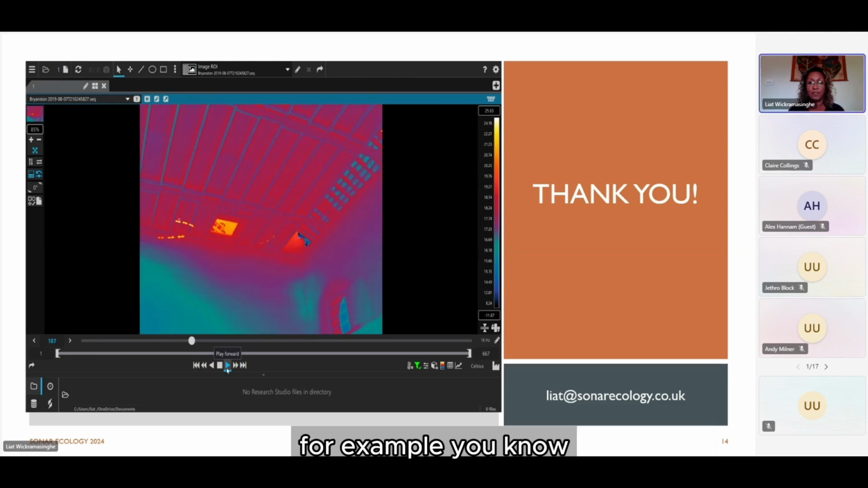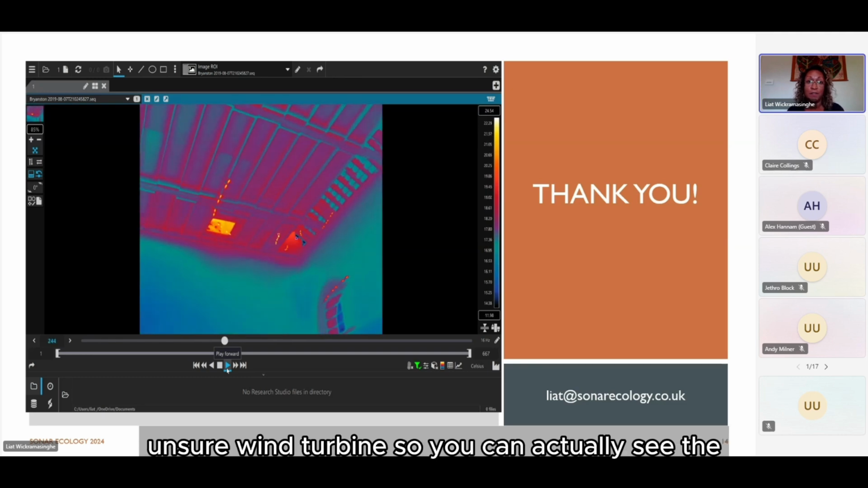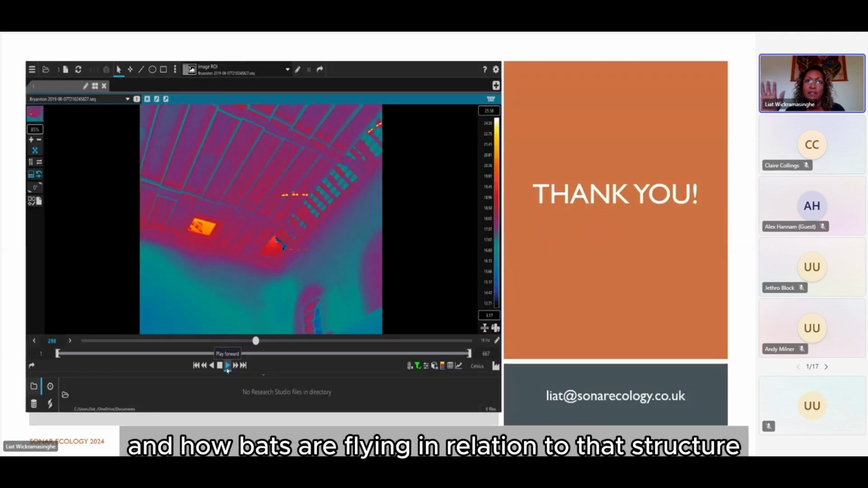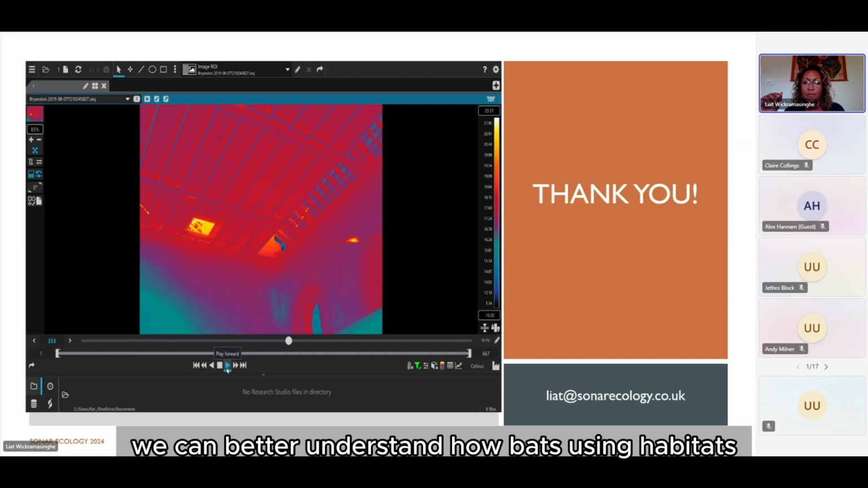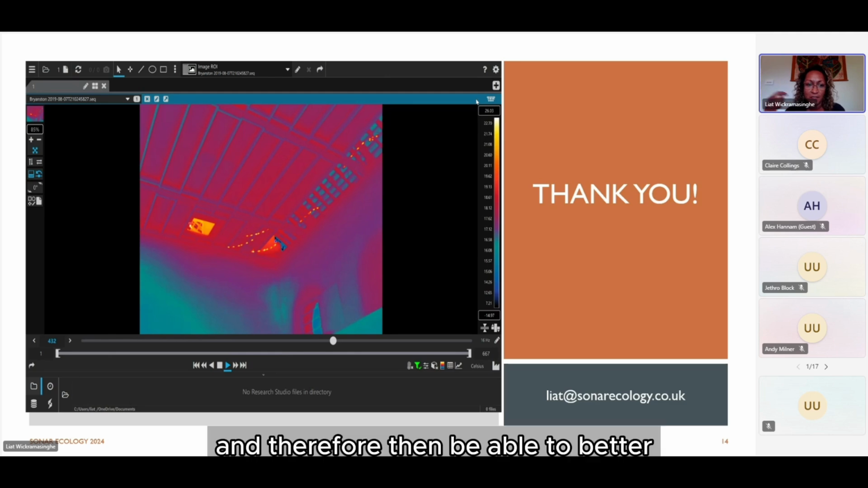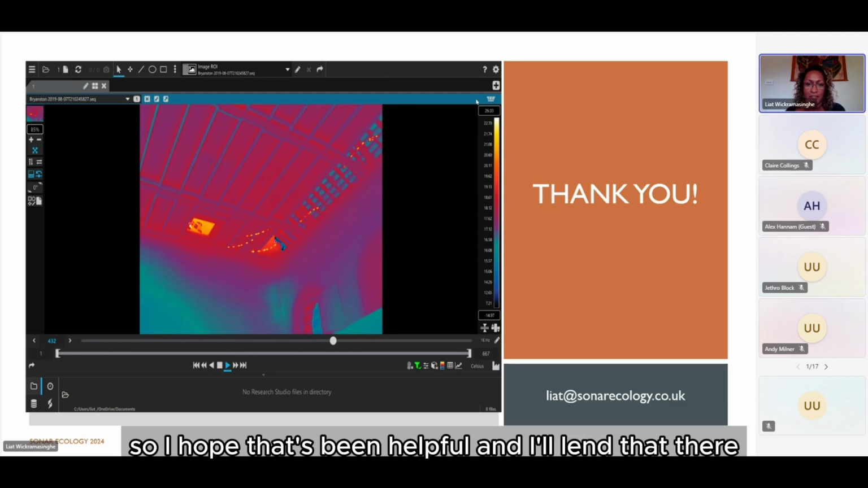For example, post-development monitoring of, I don't know, onshore wind turbines, so you can actually see the impact of the turbine and how bats are flying in relation to that structure. We can better understand how bats are using habitats at risk of fragmentation or severance, and therefore be able to better design more effective mitigation. So I hope that's been helpful, and I'll end there.